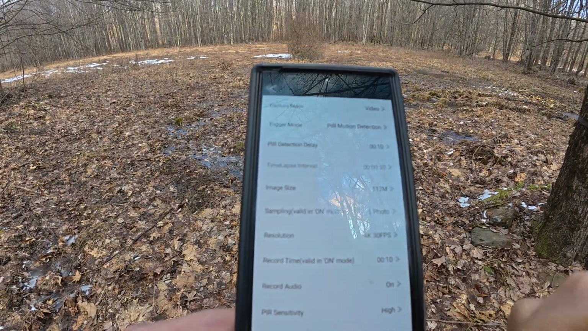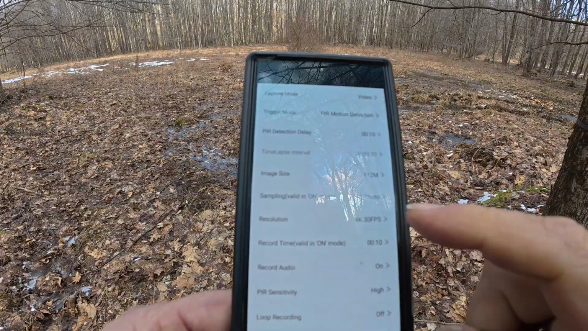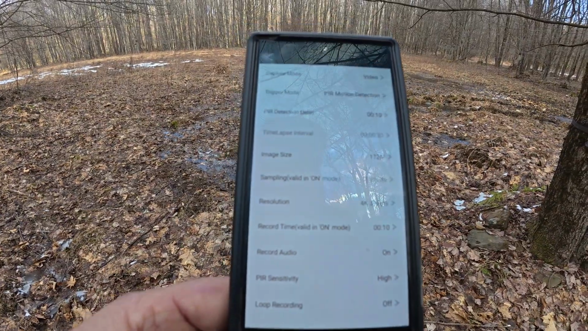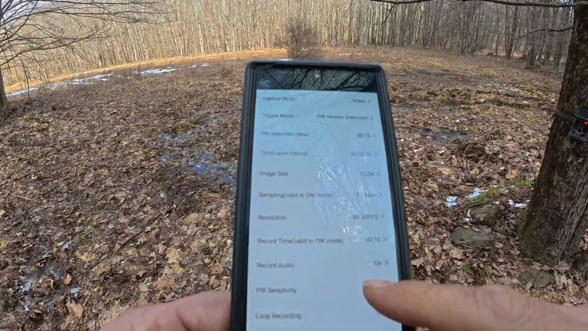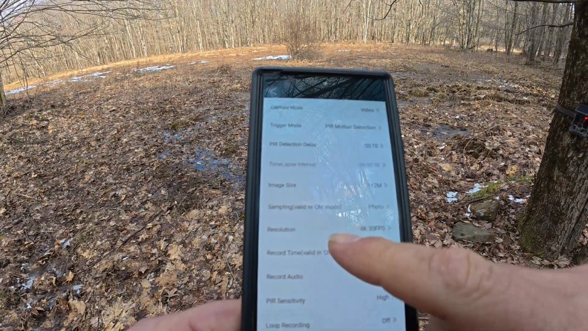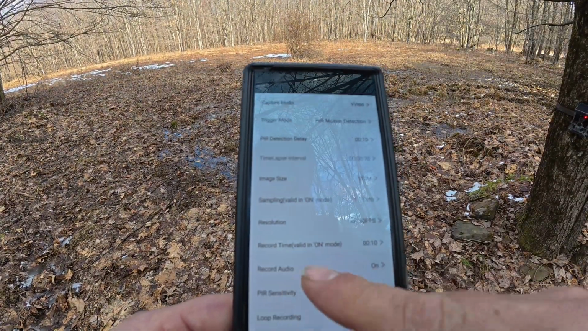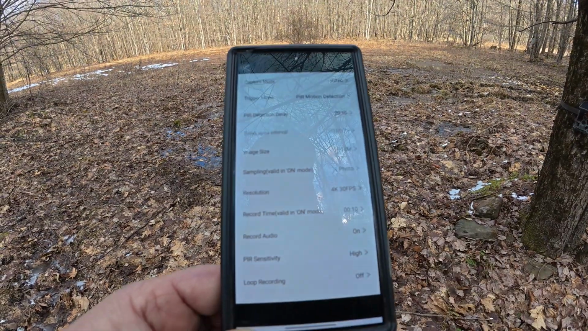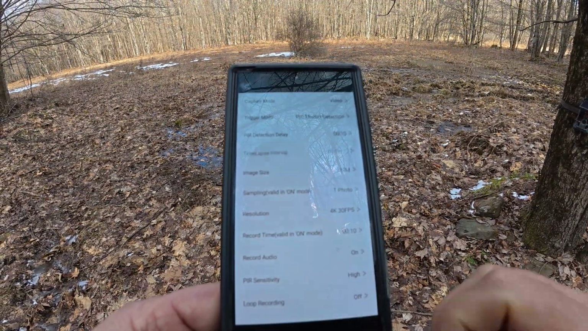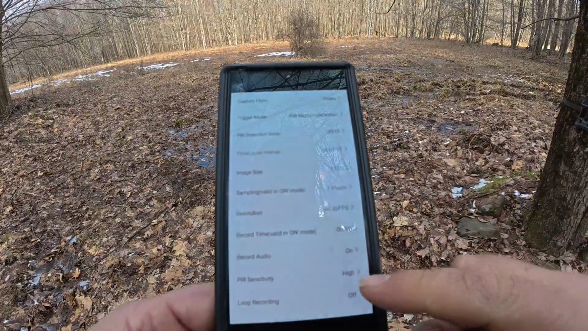Now, the resolution for video is 4K 30, which is really good for a game camera. So I got the recorded audio is on. The sensitivity is high. And so I got all my settings set.